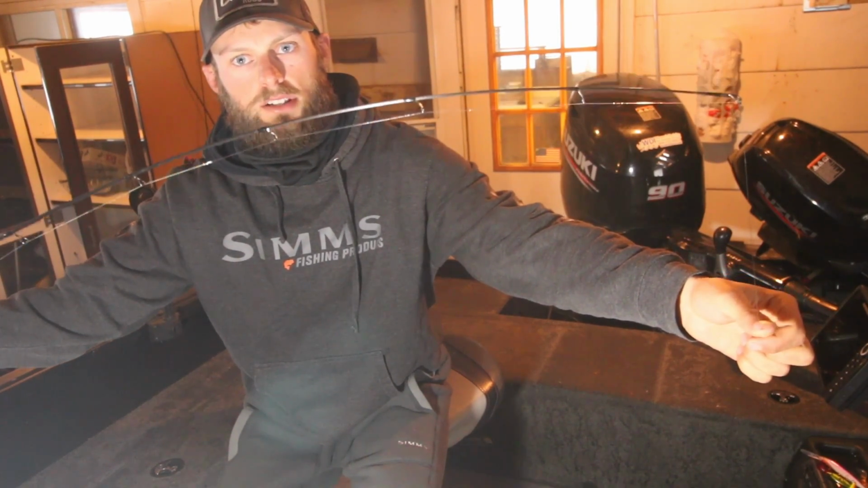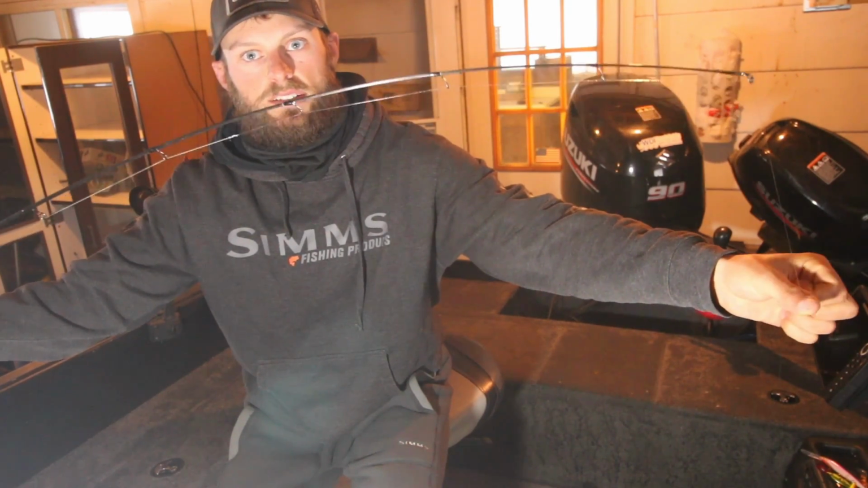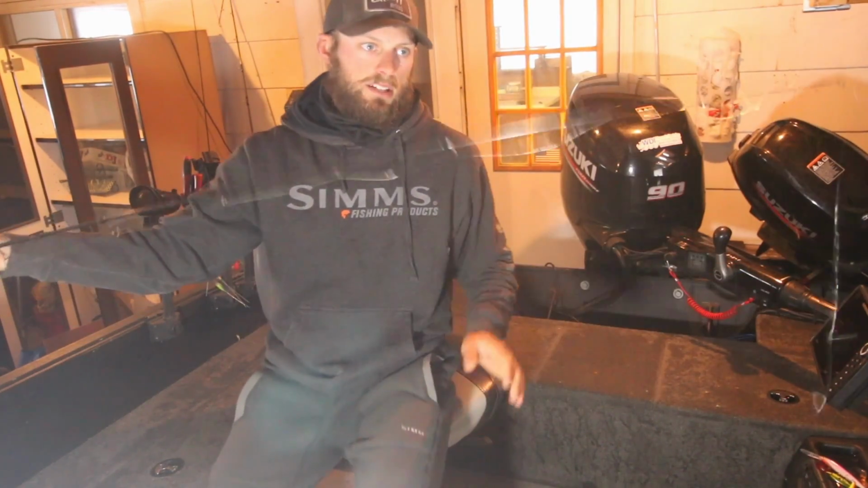And if you keep putting pressure on that fish, most of the time what you'll feel is you'll see your rod kind of going like this. Kind of doing this little thing right here where it's just giving you a little play in it, right? And you can tell it's not a weed.